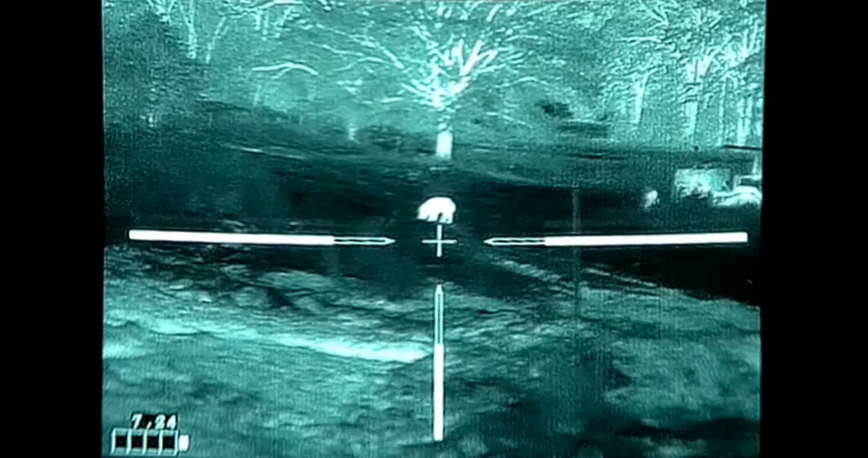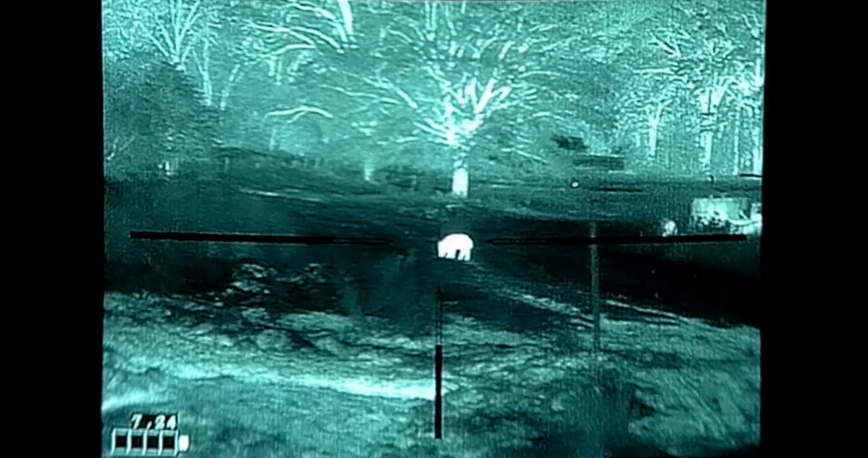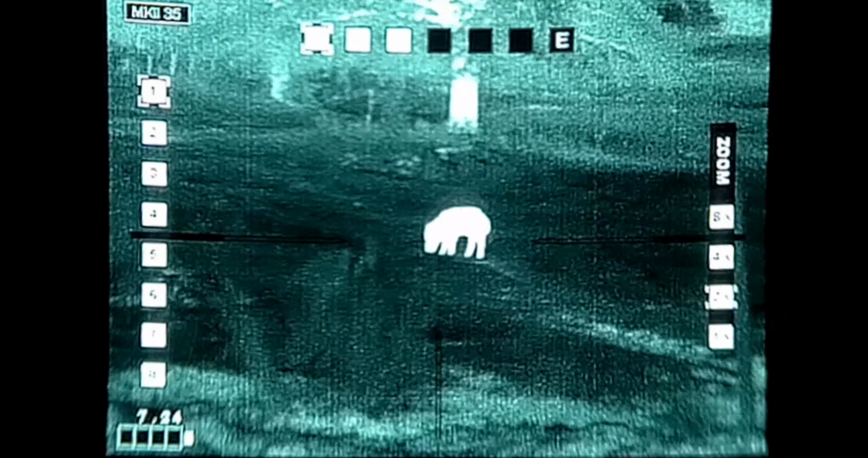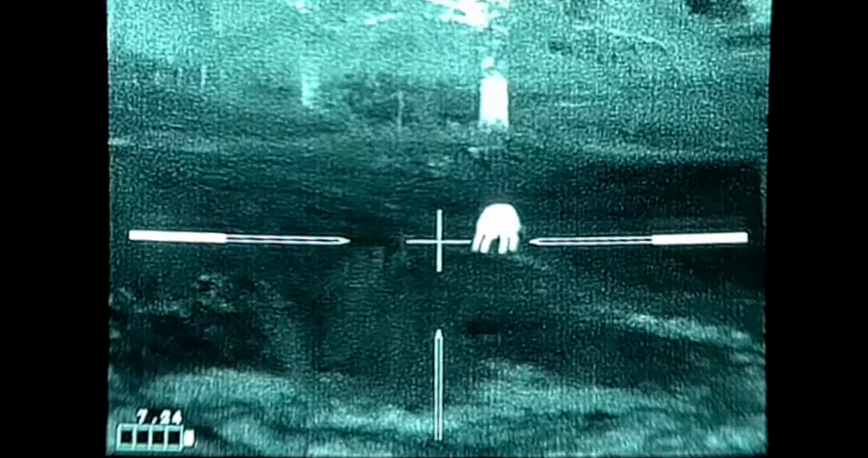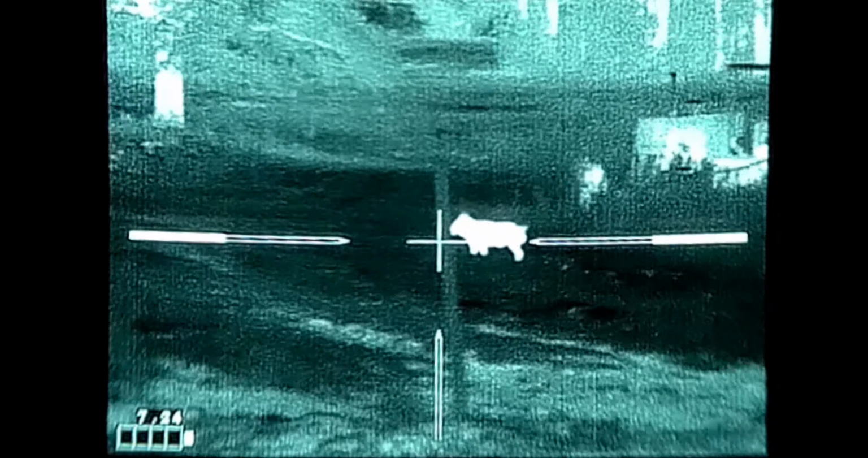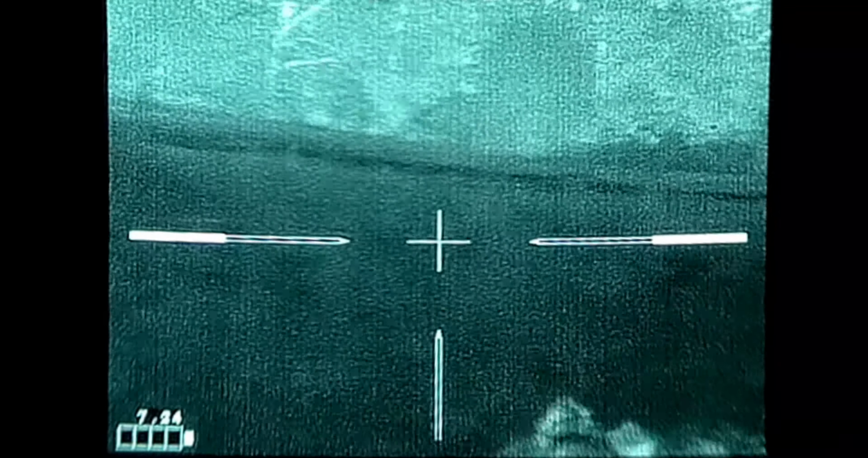I tell him, hey, look, this thing is going to start getting spooked here in a second. If you want to take it, take it now. I rush him, but you know what? He already got that bad shot out of his system, and he actually does get a good hit on it. I'm going to let this play here in a second. Wait. And then he goes off into this tall grass.